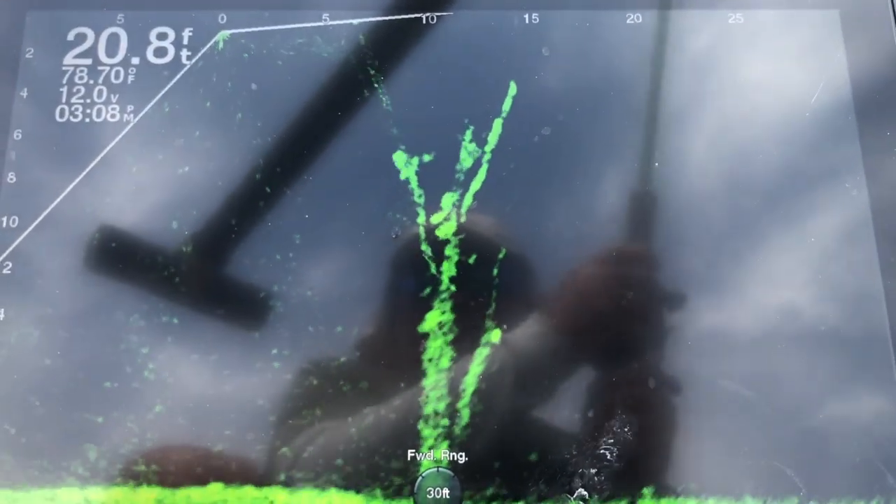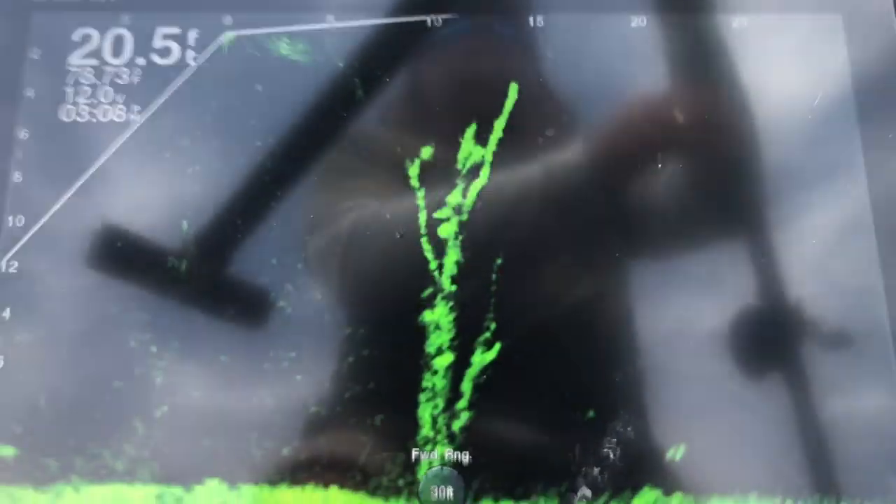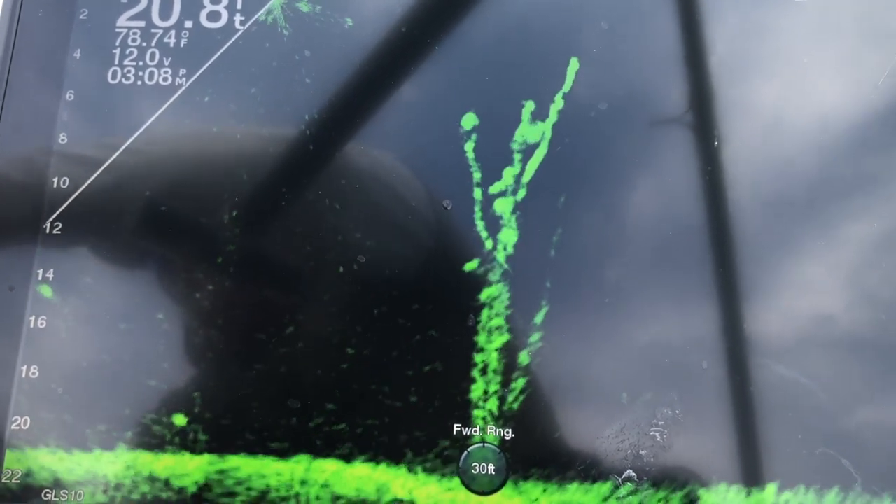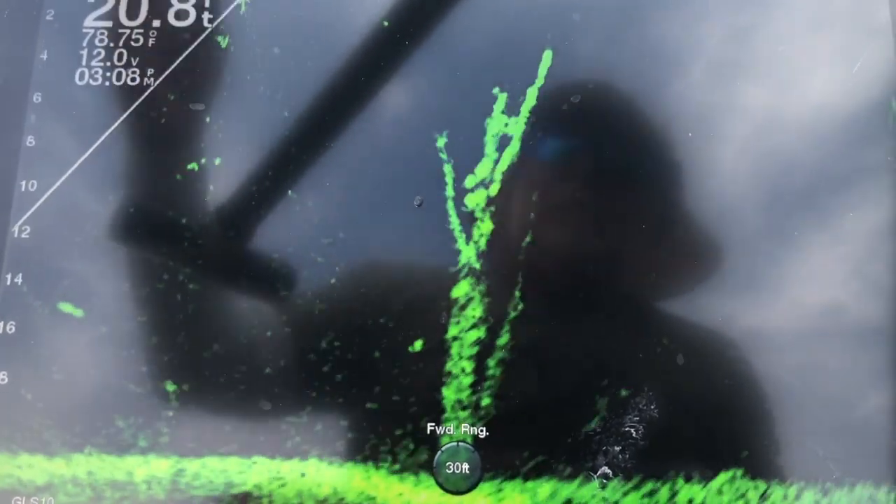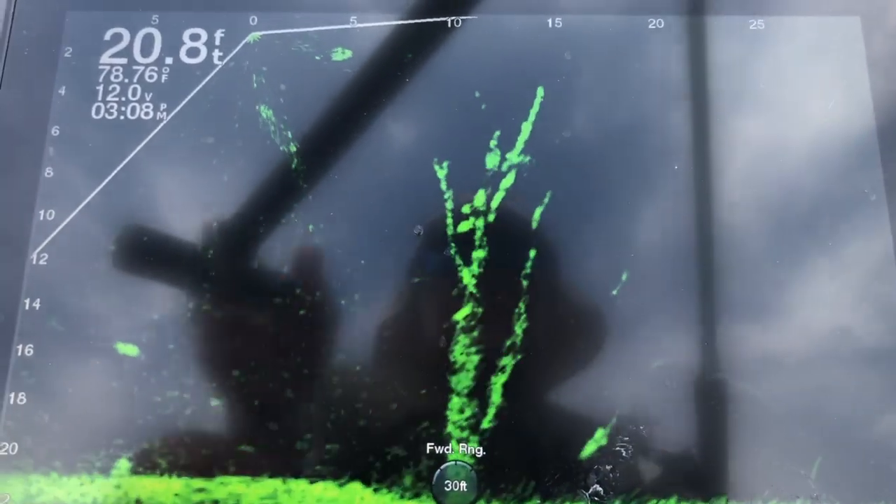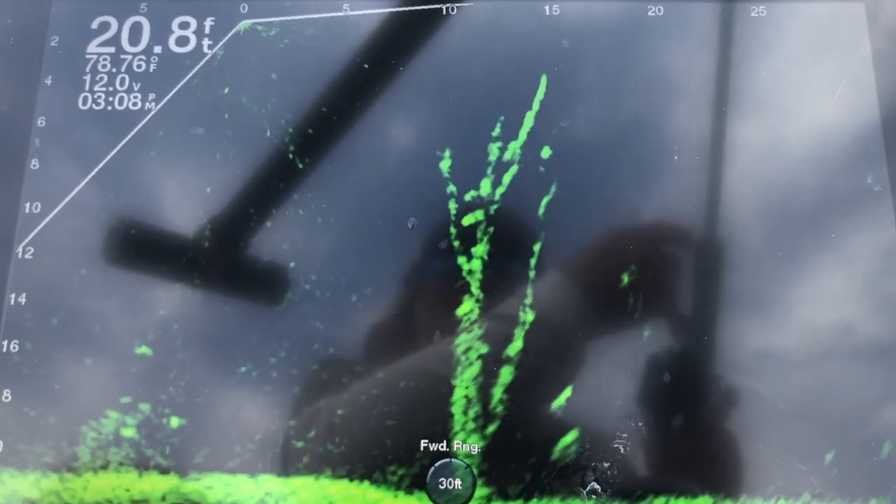Just a different color too. Get on up here, buddy. Another nice white. I'll let you go. Man, I could do this all day. I have done it all day.